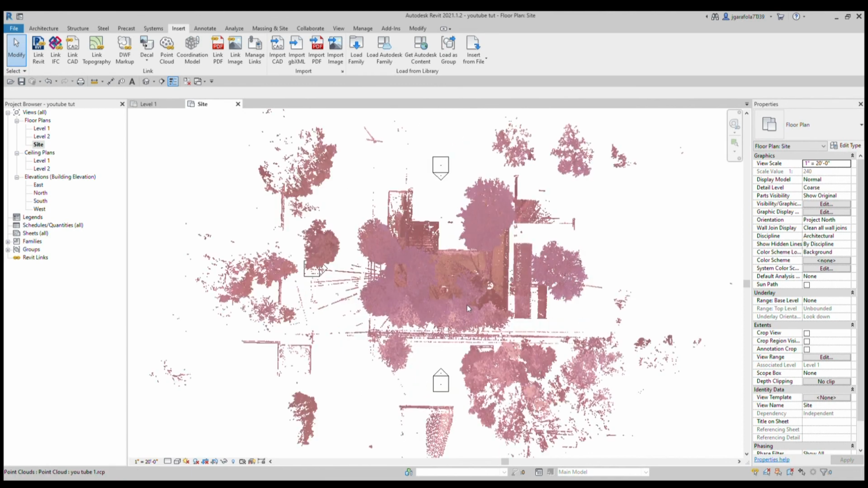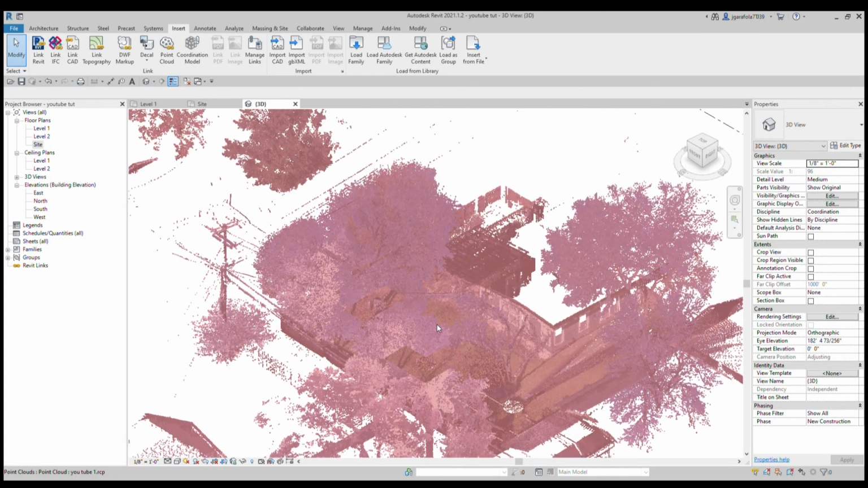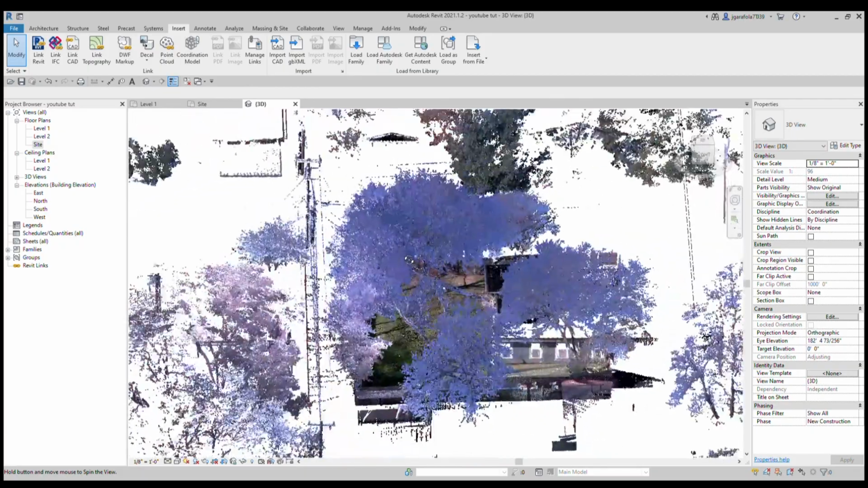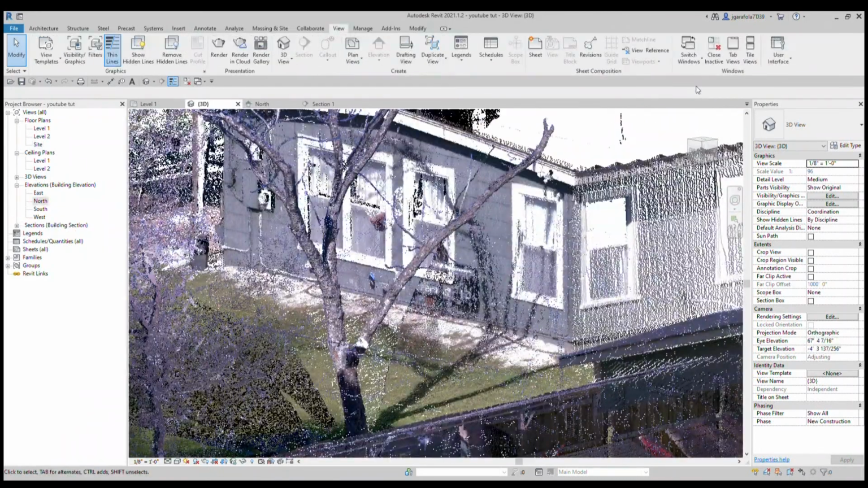There it is. So you want to come in here, go to the 3D, and here it is. There's the whole house in Revit, point clouds. Alright, it's in Revit.